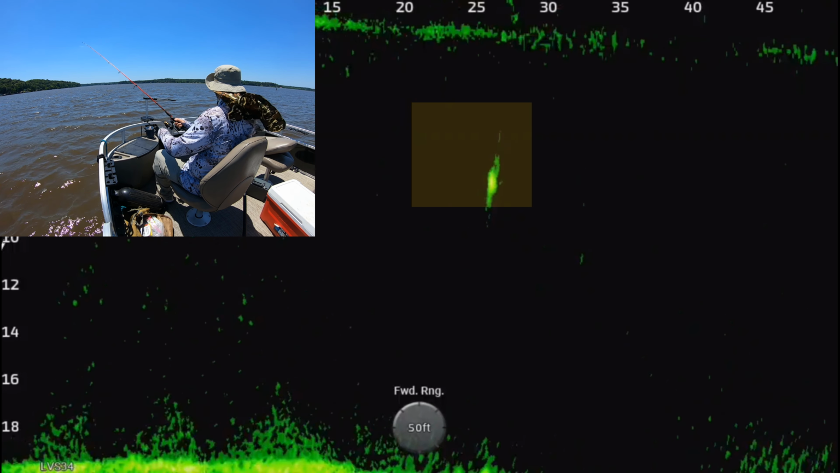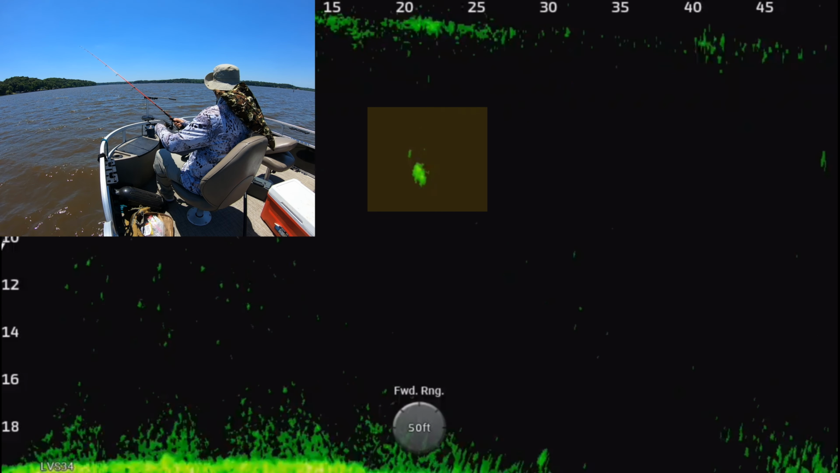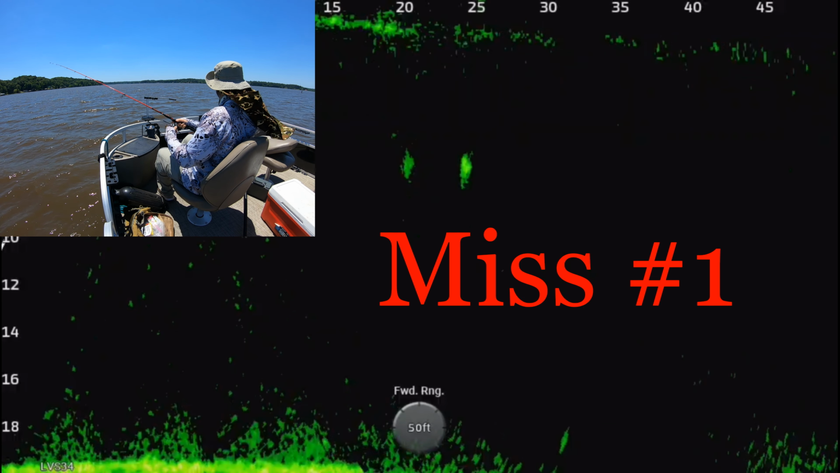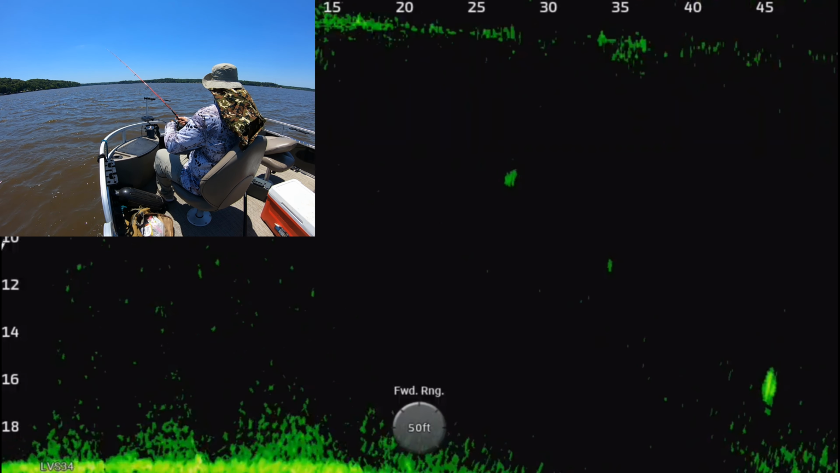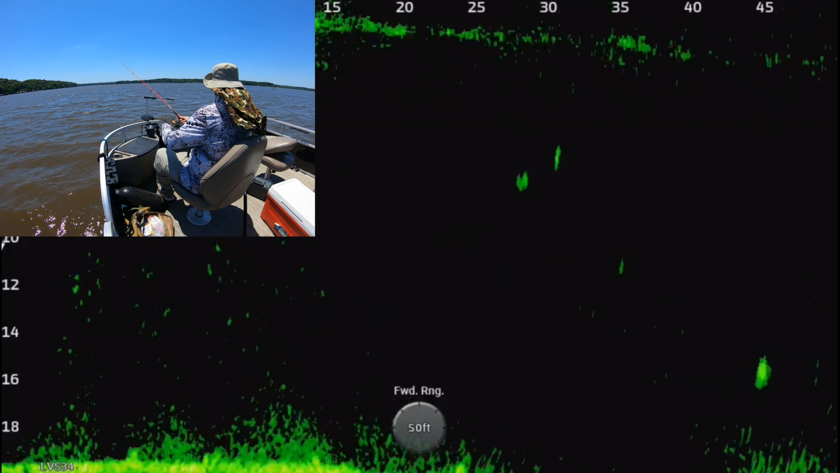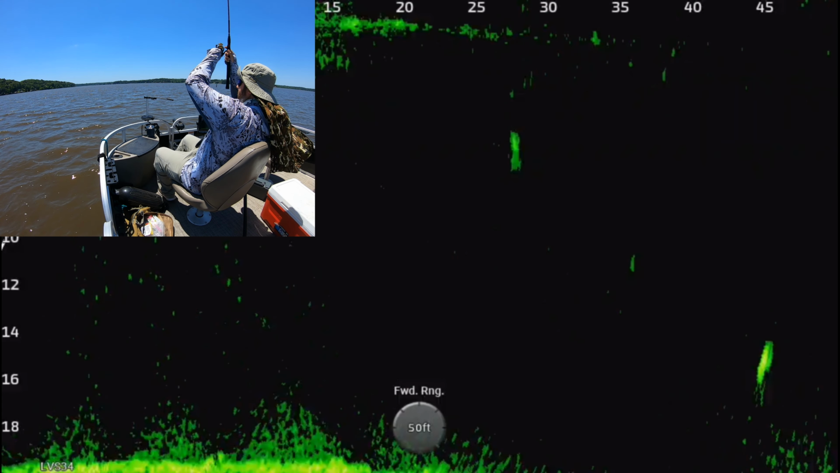So, oh, I think this is, yeah, okay. So I missed this fish. I stayed after this fish for a while, and you guys can't see it, I didn't put it in here. I missed my cast like half a dozen times. The wind was blowing so hard that I wasn't able to make my cast accurately a few times. So I spent like 15 minutes to catch this one fish.